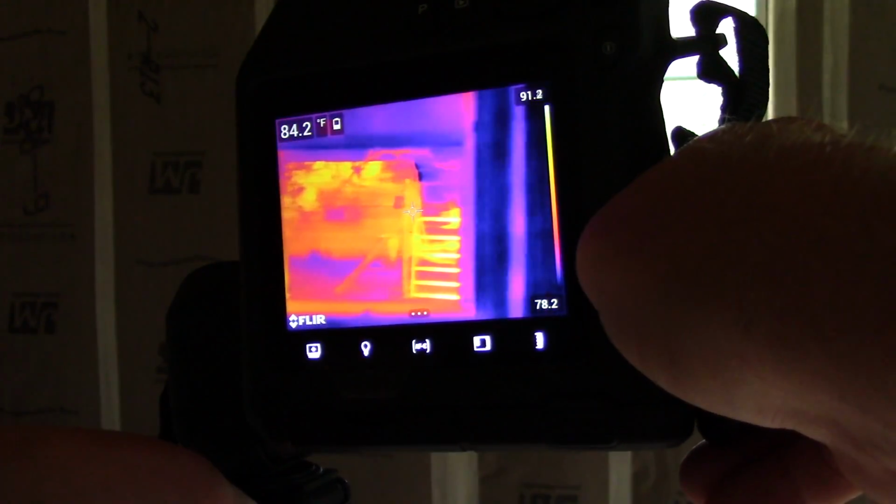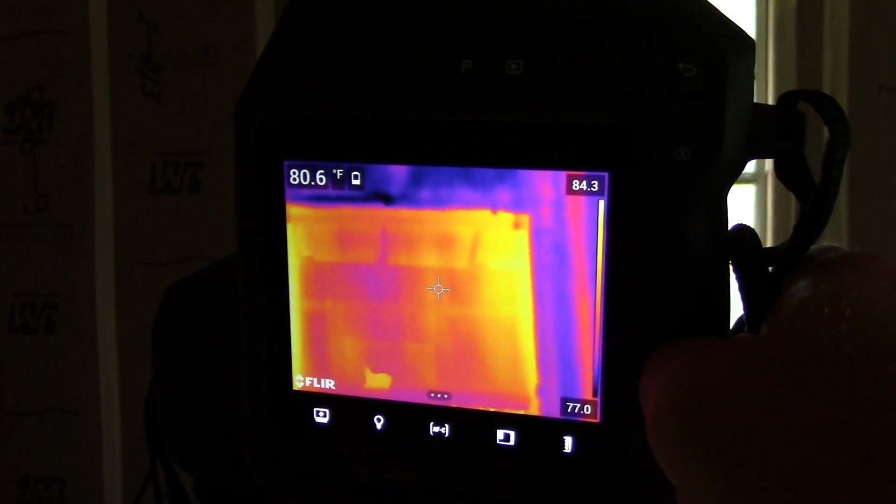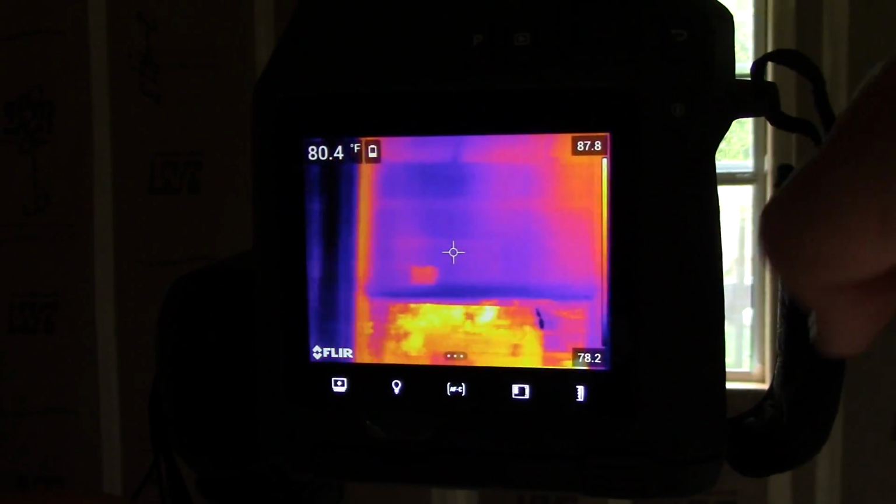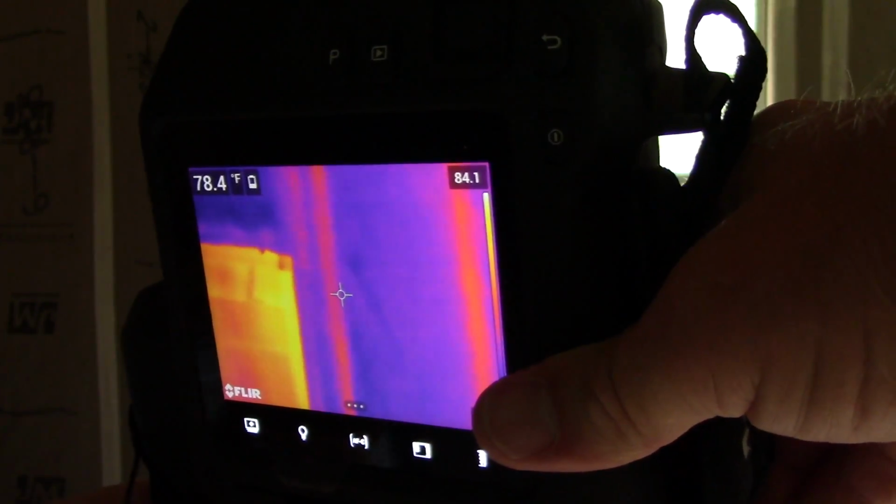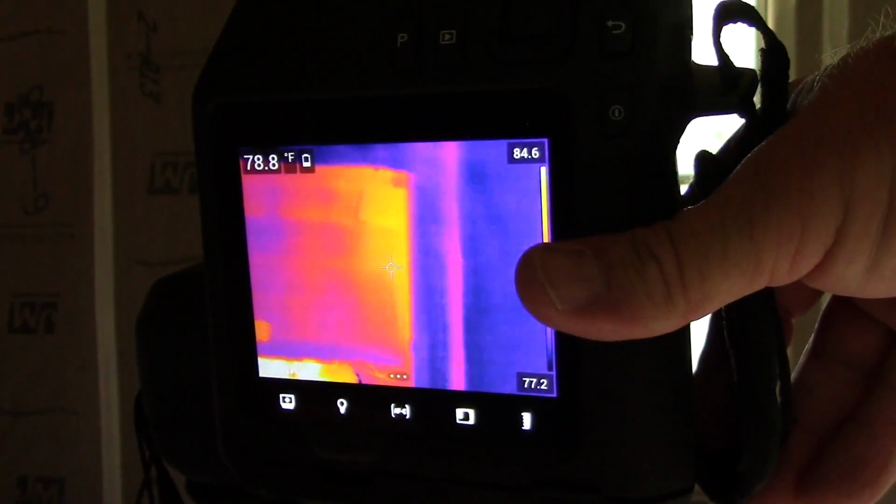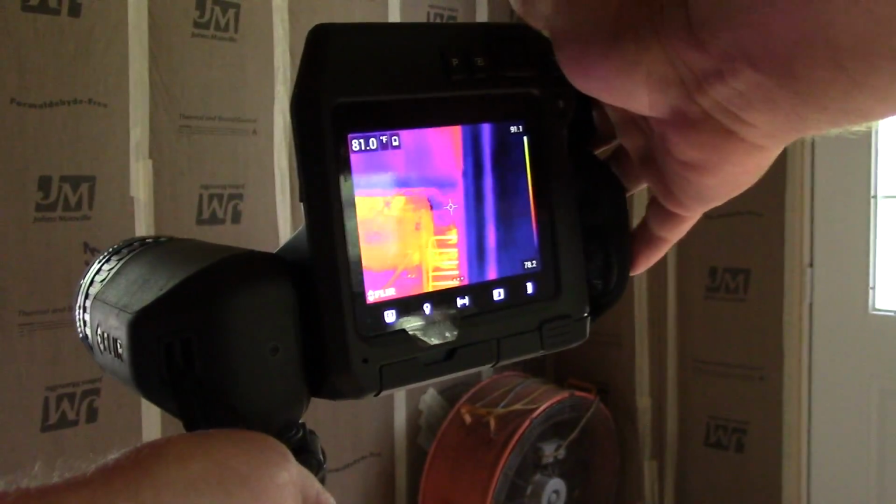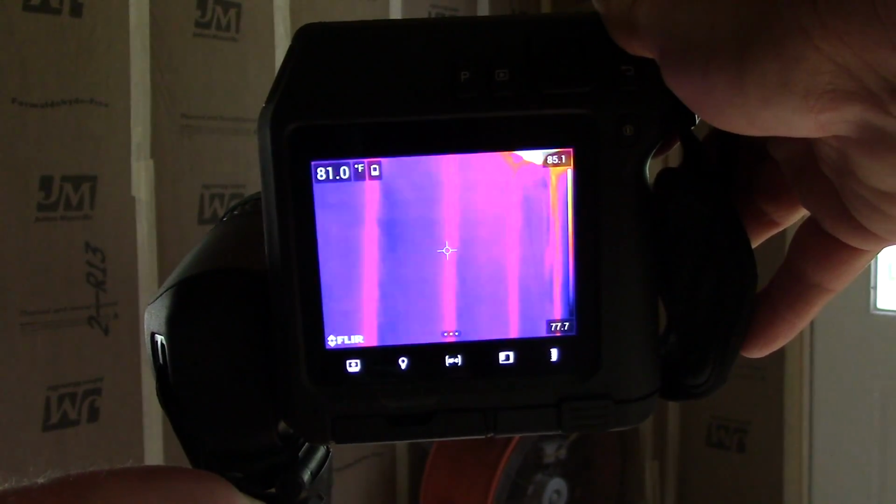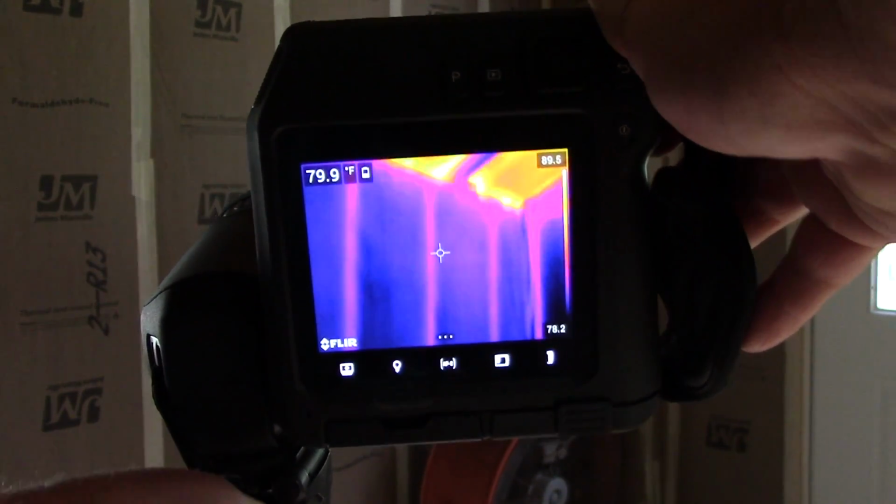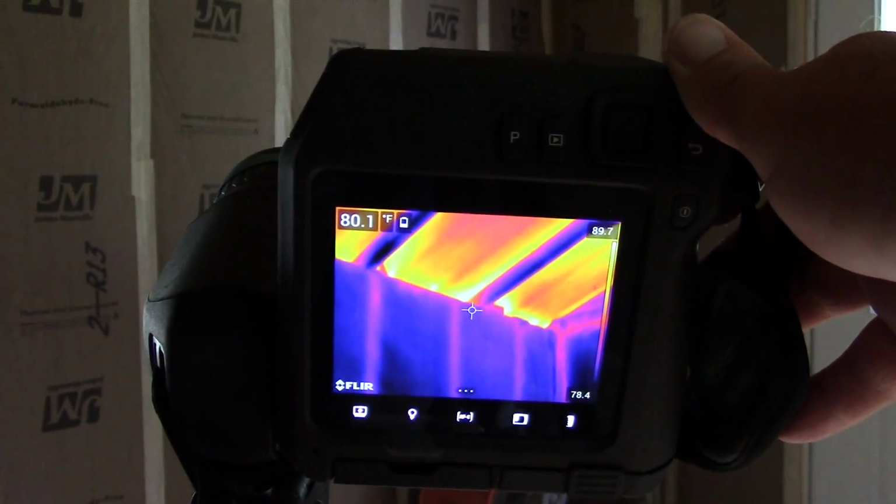There we go. That's the window outside, single pane, 80 degrees. Hang on, we're going to walk through all the way again. Hang on. Snug this guy up. And you can see those are the 2x4s that we stapled the insulation to.